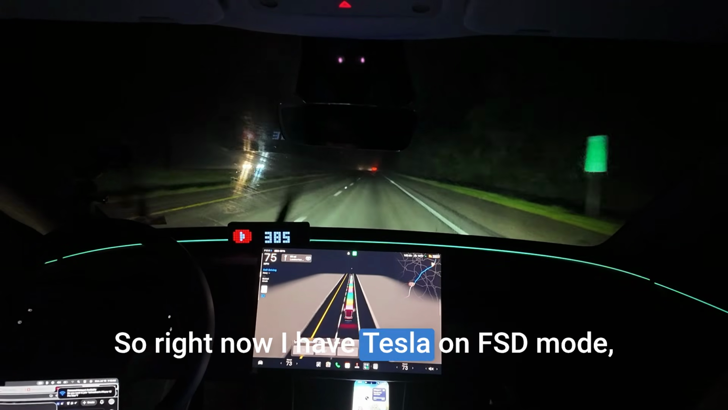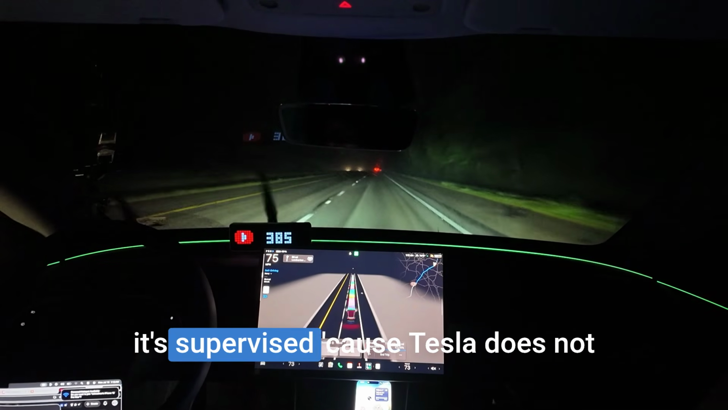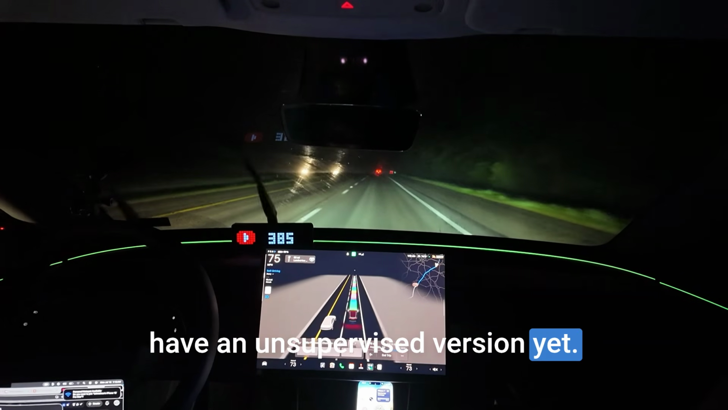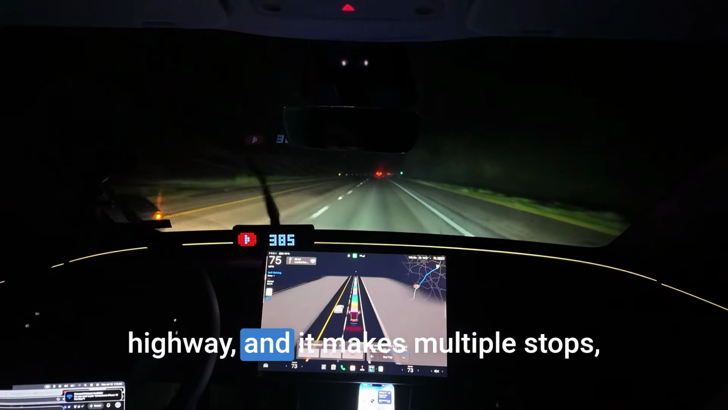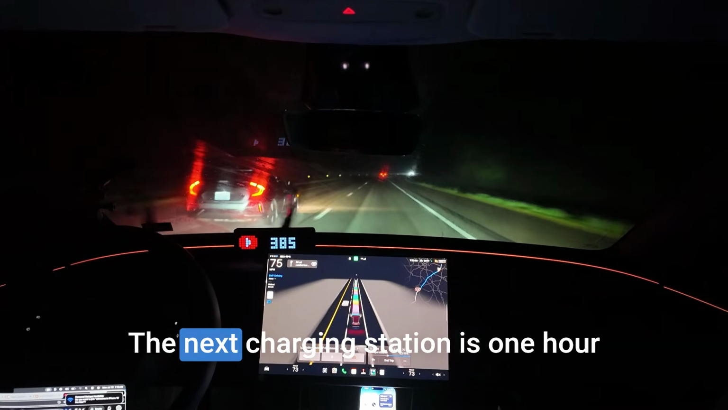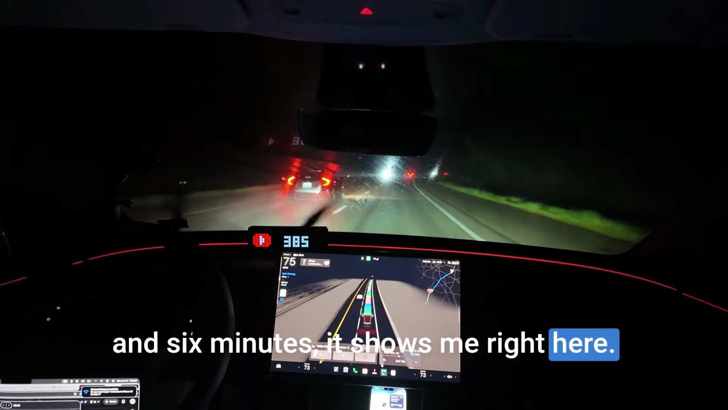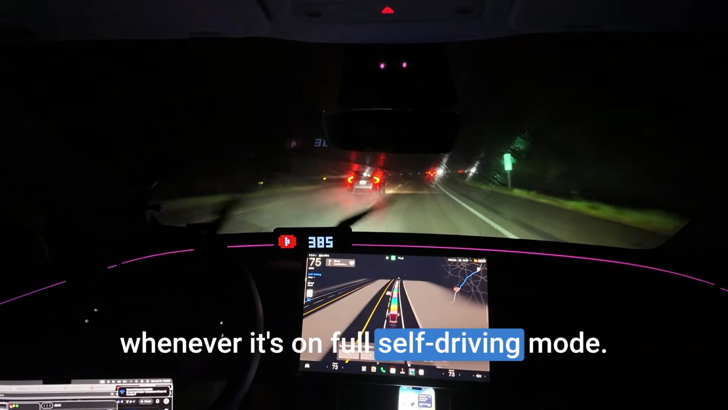So right now I have Tesla on FSD mode, full self-driving mode, and of course it's supervised because Tesla does not have an unsupervised version yet. So I have to drive on this long highway, and it makes multiple stops to go to the charging stations. The next charging station is 1 hour and 6 minutes. It shows me right here. And this is the screen that it's on whenever it's on full self-driving mode.